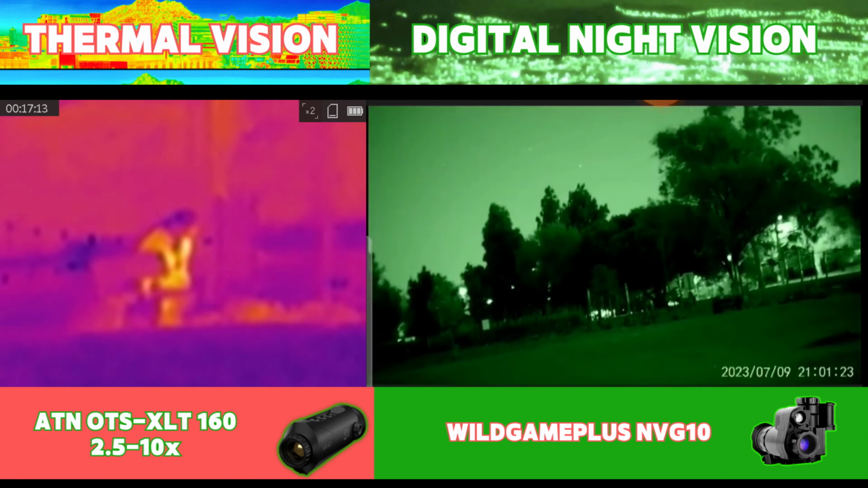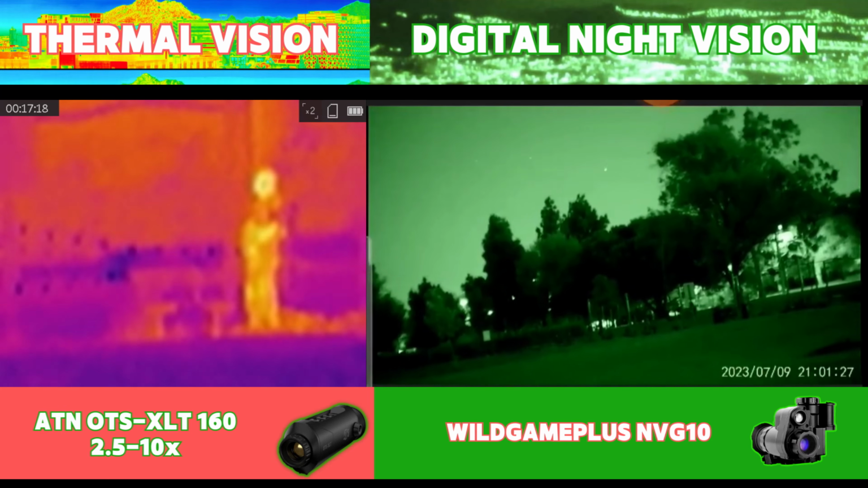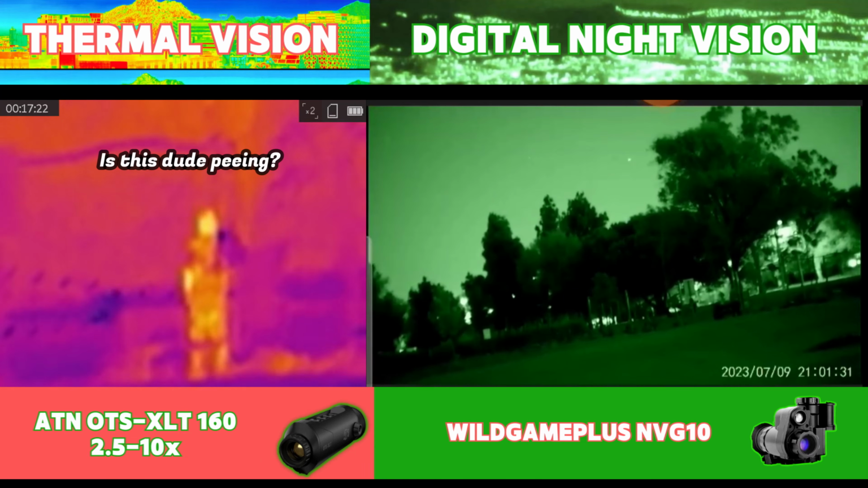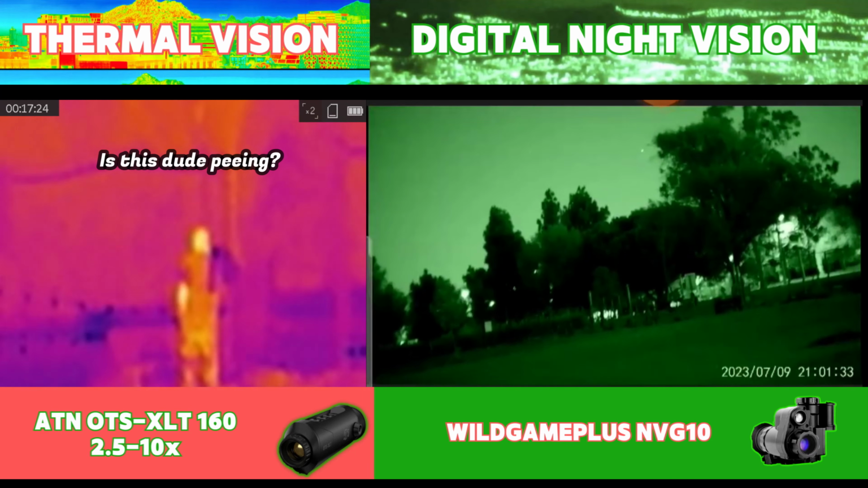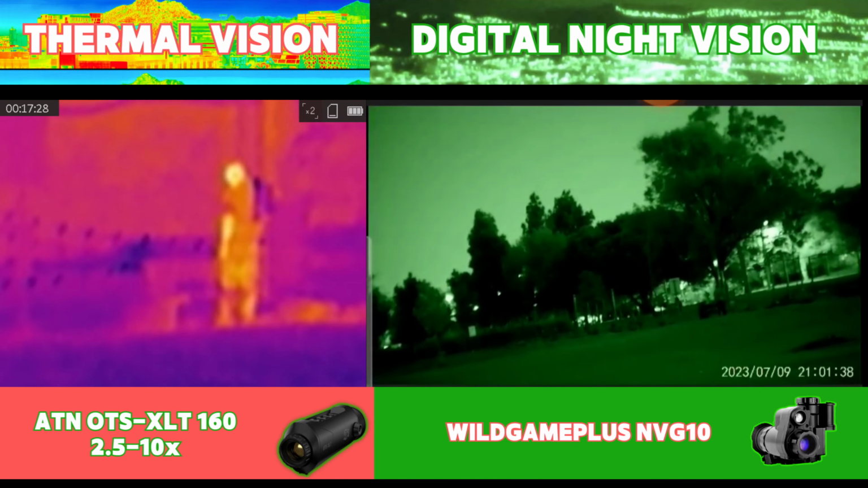Another thing to keep in mind is that pretty much any IR night vision device will incorporate IR illuminators, which could also be visible to somebody else using night vision. So you will have to exercise IR light discipline, and keep this in mind if you're worried about being detected by somebody using night vision, and this is not a concern with thermal imaging.